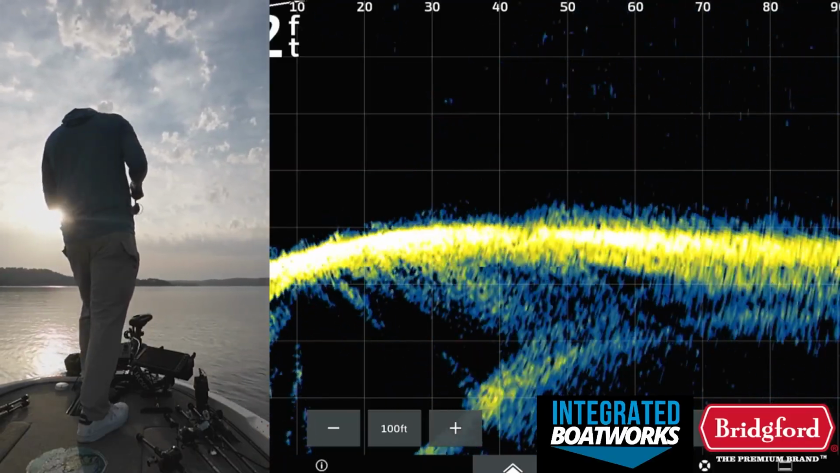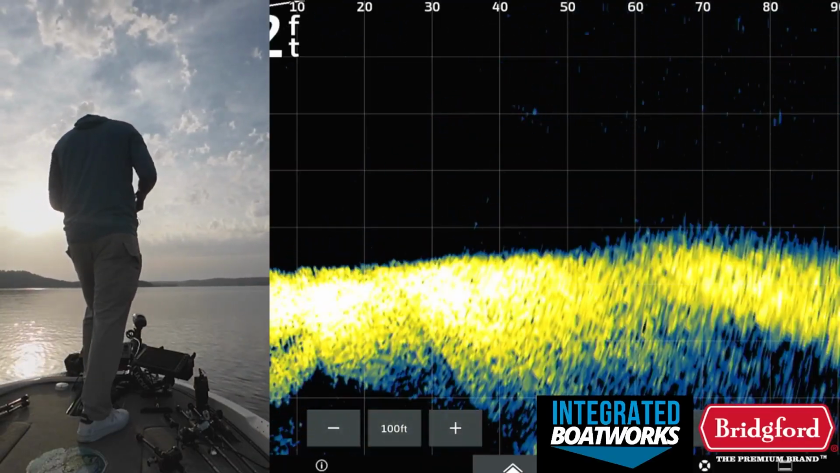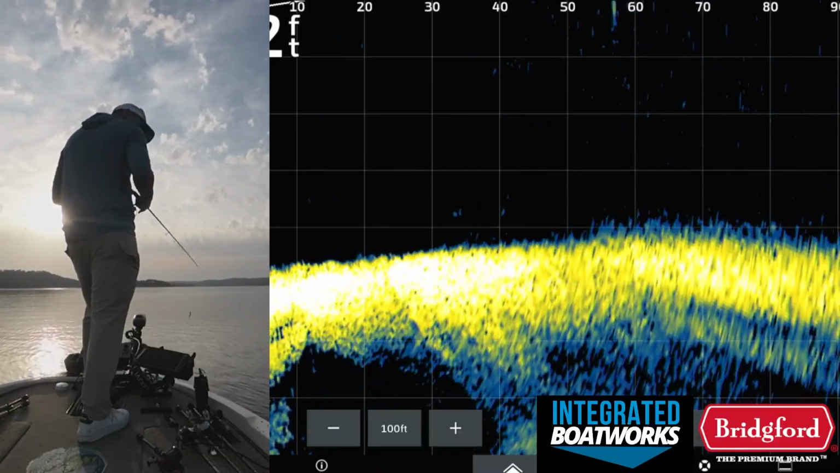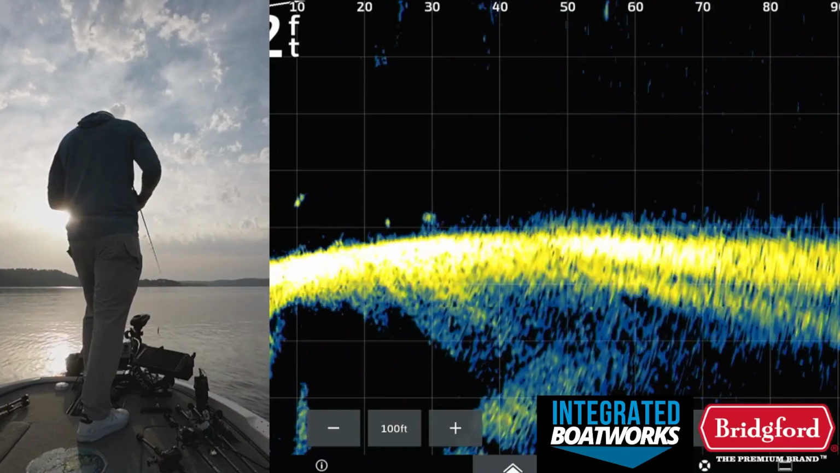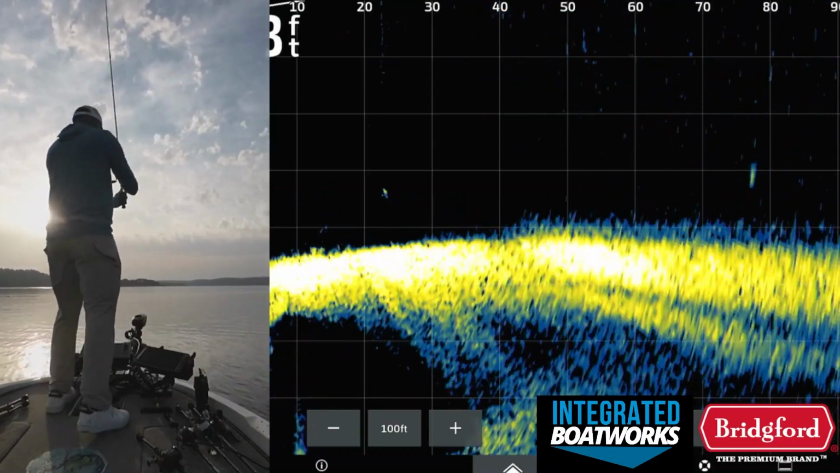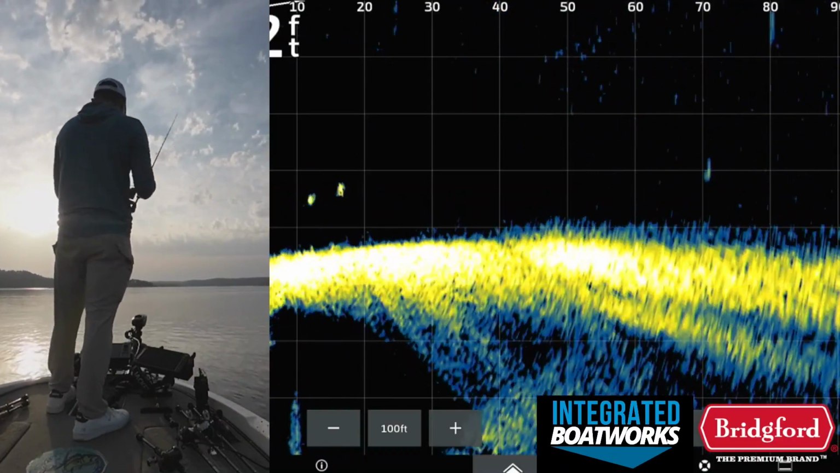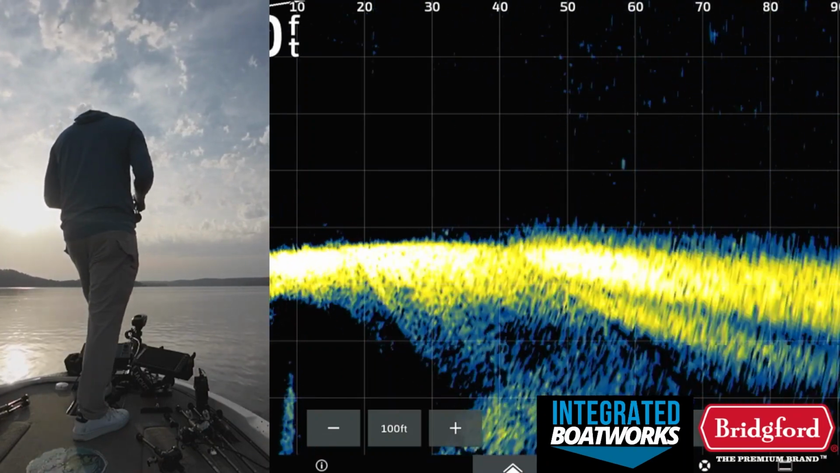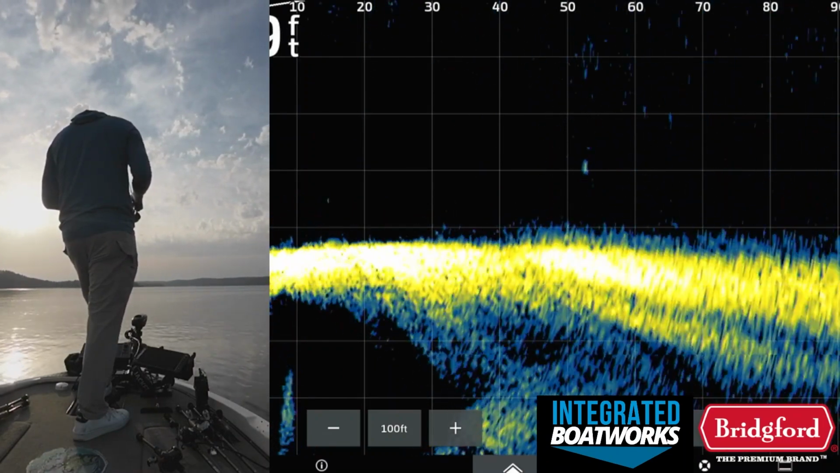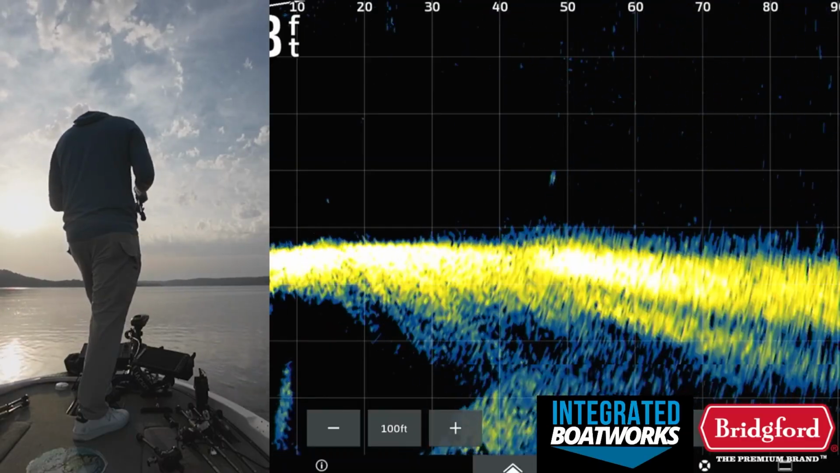What in the world? Got one to hit it. There's a, oh my gosh, those shad they're eating are tiny. Maybe my bait's too big. Do we need to go tinier on my bait? That's the only thing I can think about, because the shad I just saw on the surface is like 1.5 inches long.